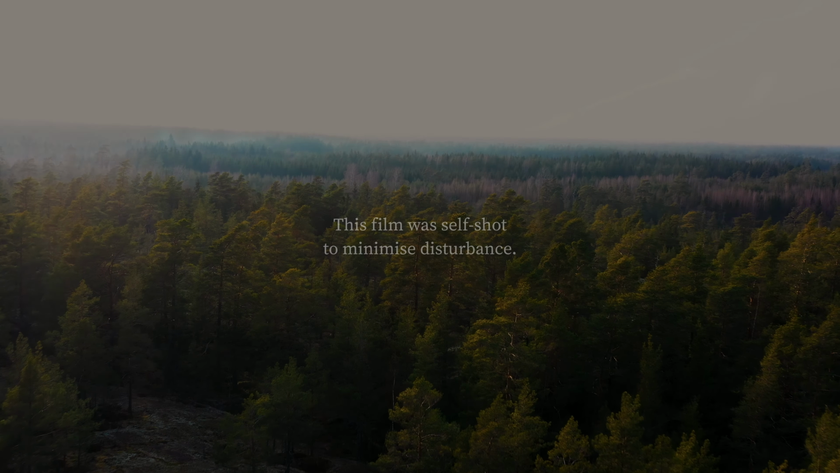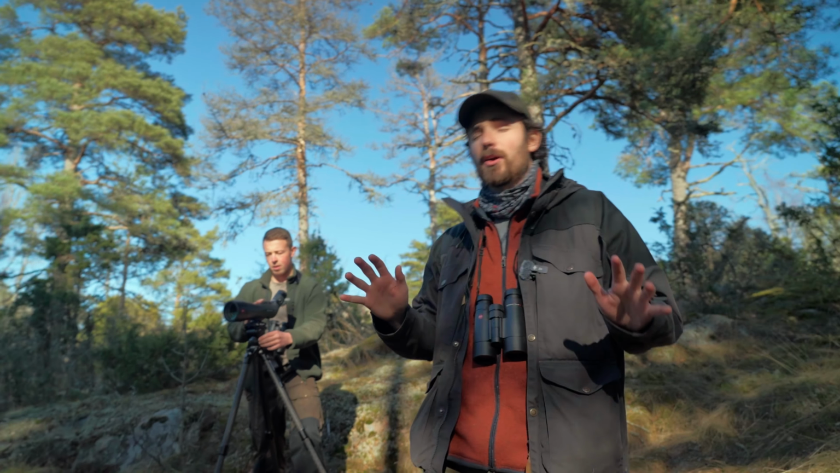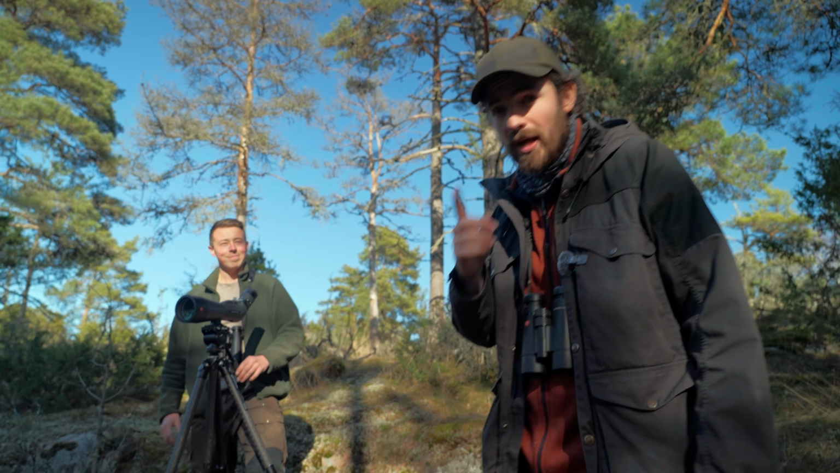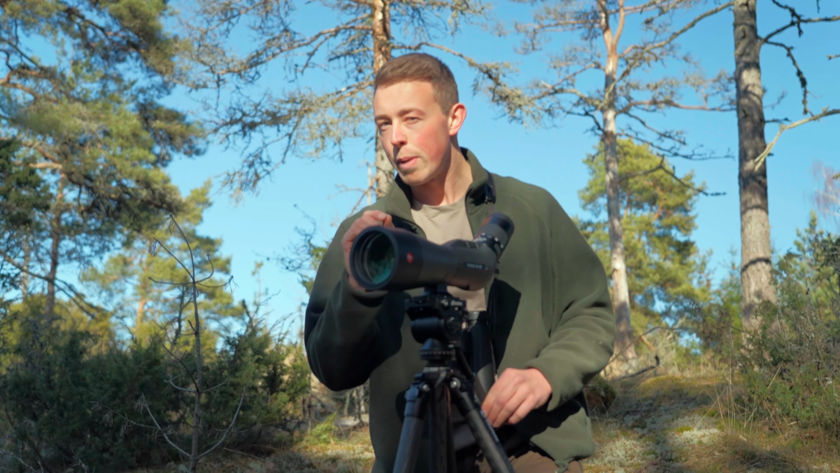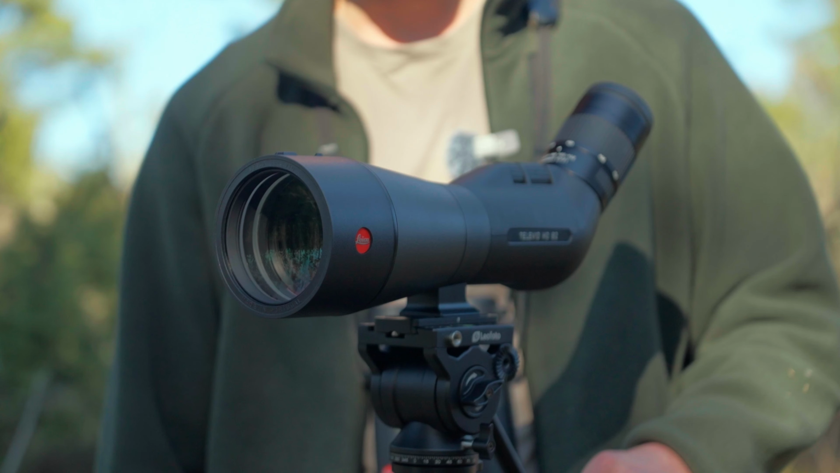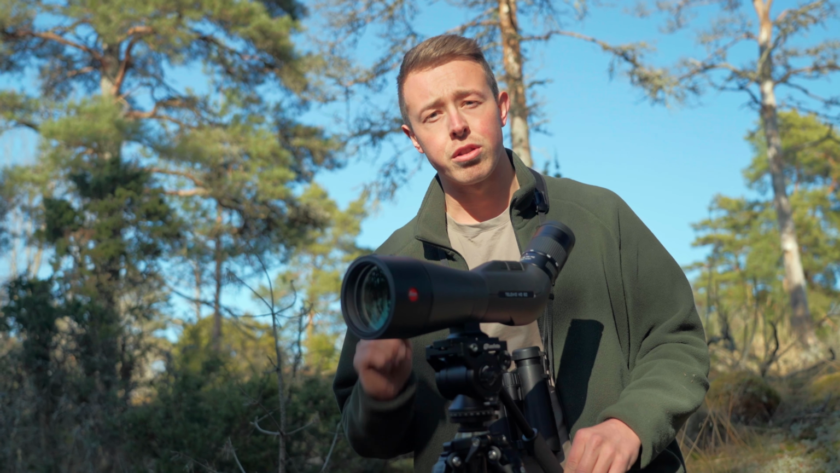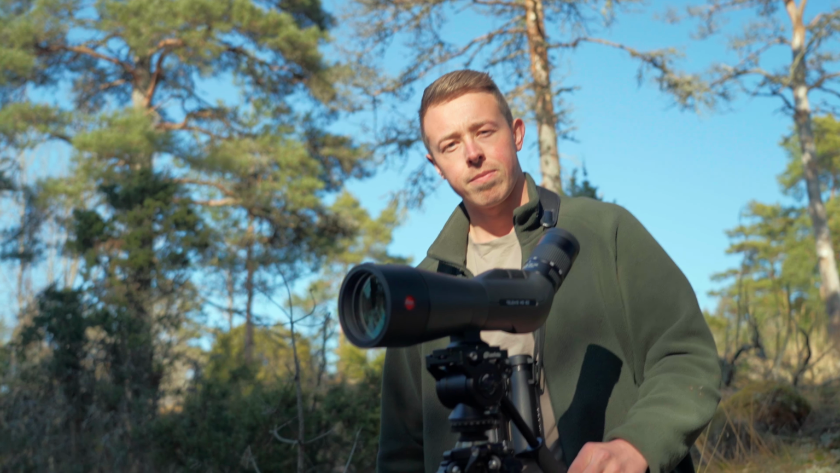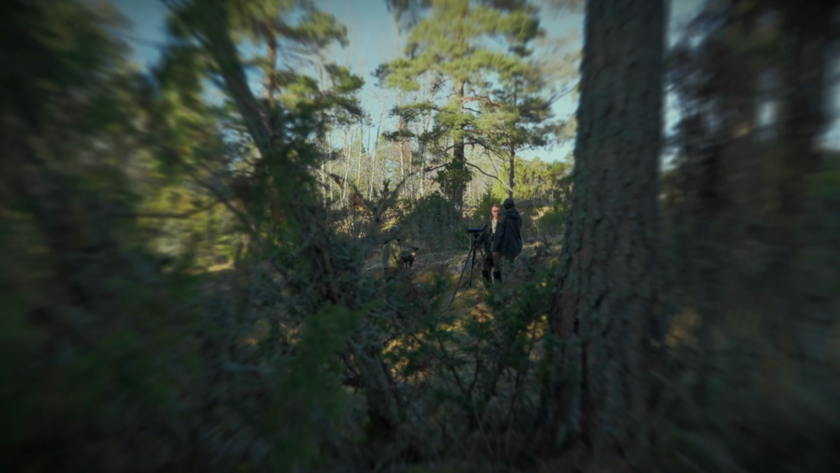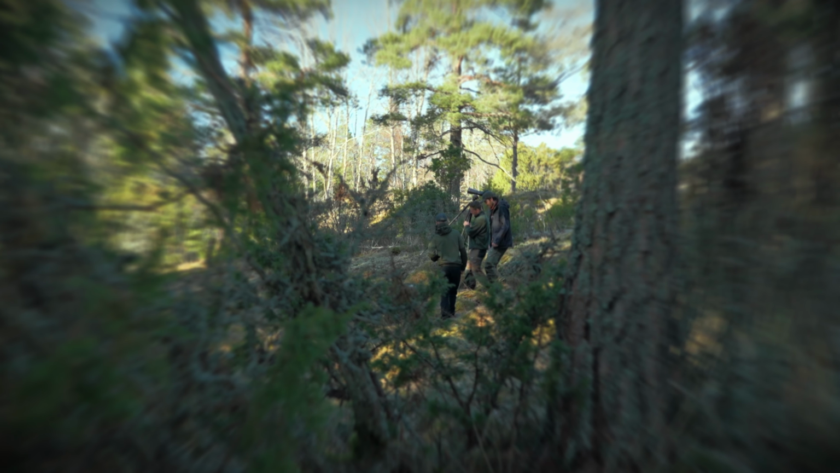With a search like this, we're going to need some help. Of all the animals in the boreal forest, we definitely do not have the best eyes, but that's okay, we have a secret weapon. Leica have equipped us with their new Televid HD scope. We chose this one for its unbeaten low light performance, which is crucial when lynx are most active in the twilight hours. How's that? Brilliant, well done. Good, nailed it. Yeah, really nice. Well done, mate. Oh, good stuff. Right, what next?